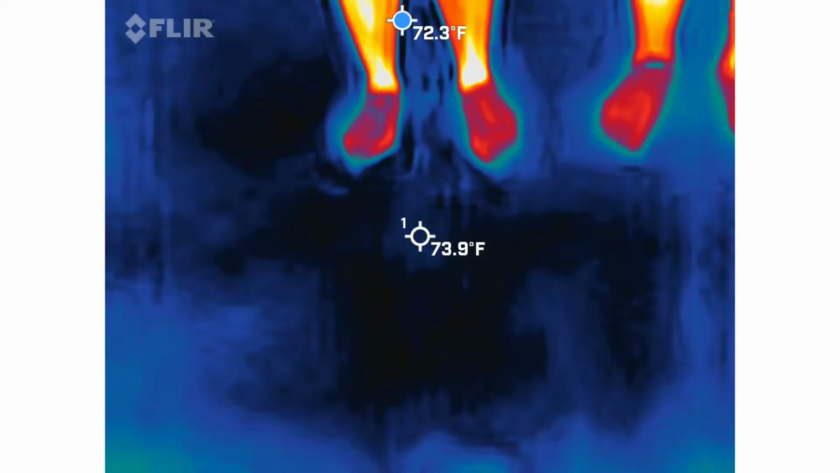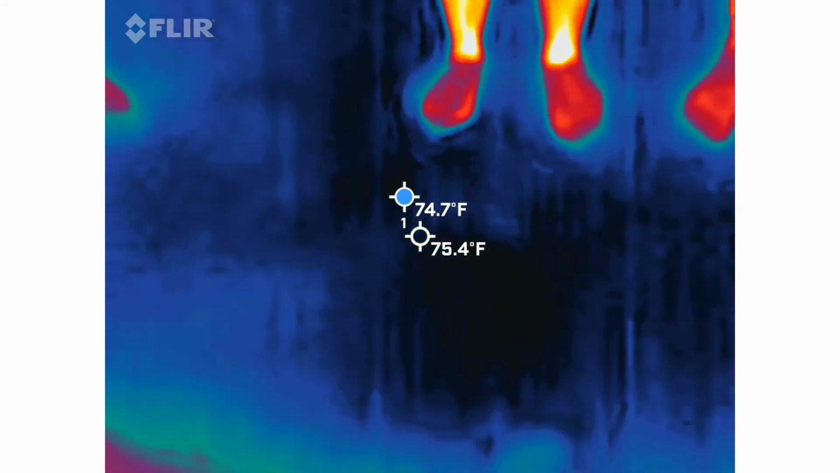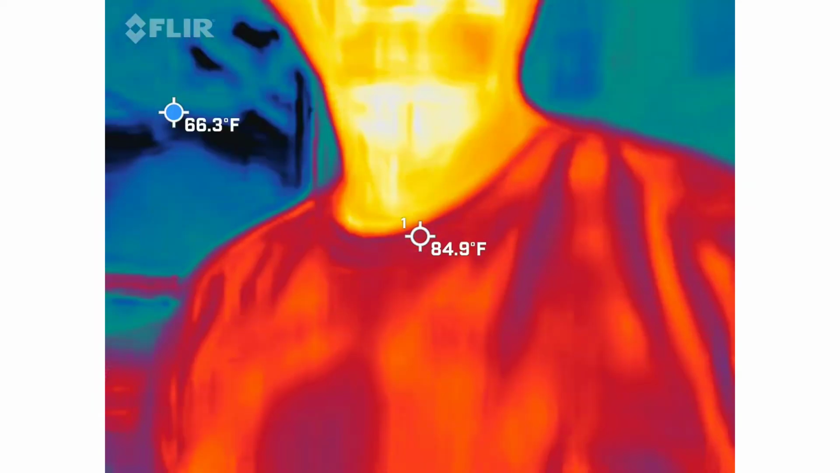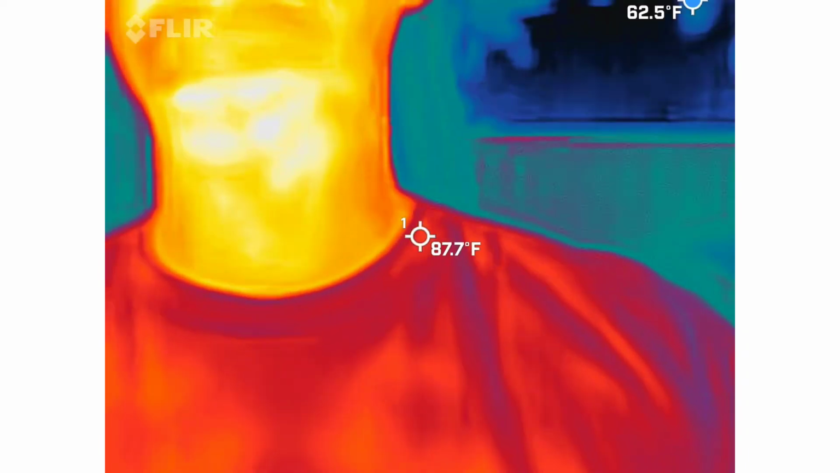Because their energy would be colder. Exactly. This is basically a thermal gun, right? Exactly. So we are literally looking for cold spots. So this is the real deal. This is a FLIR Pro 1 on there. What does that mean for you? That means that this is what firemen use to actually help save people.